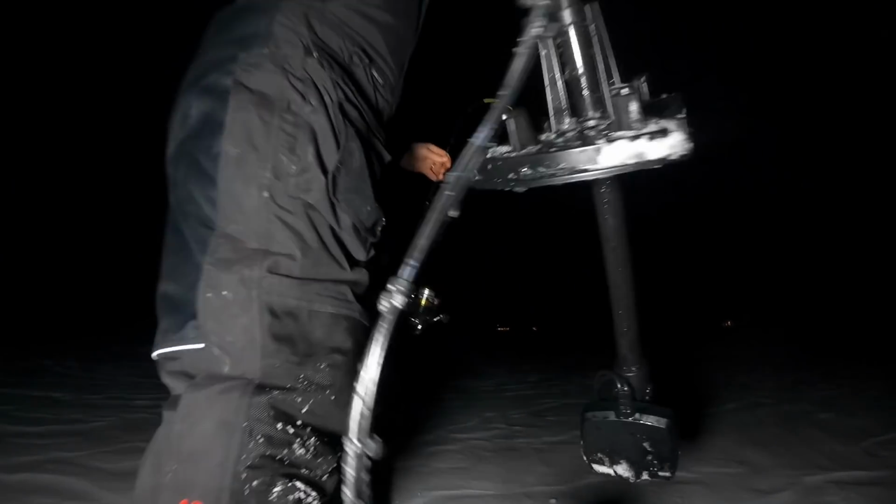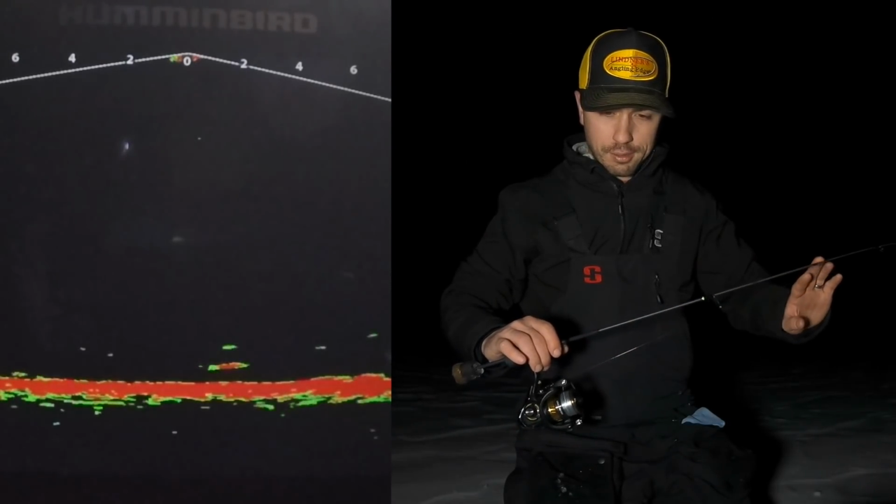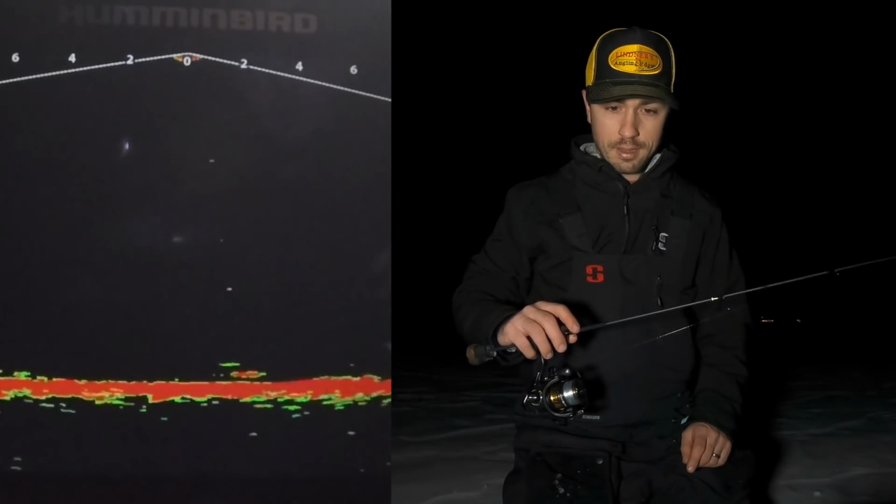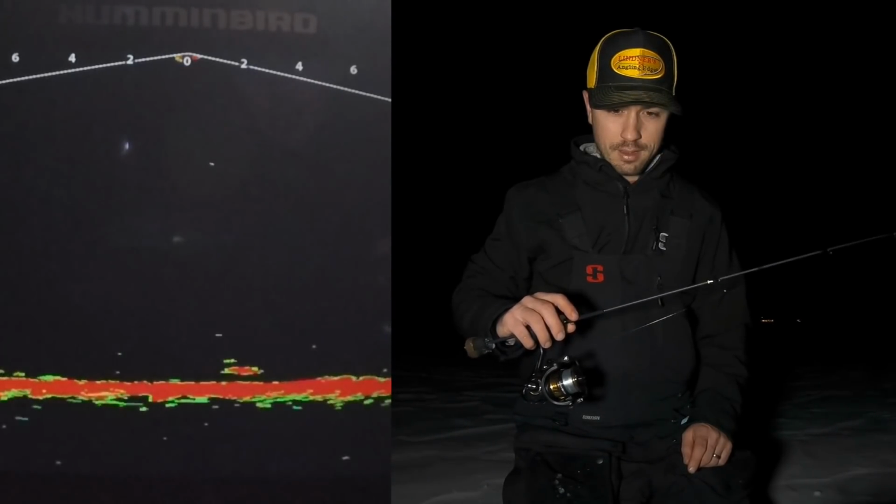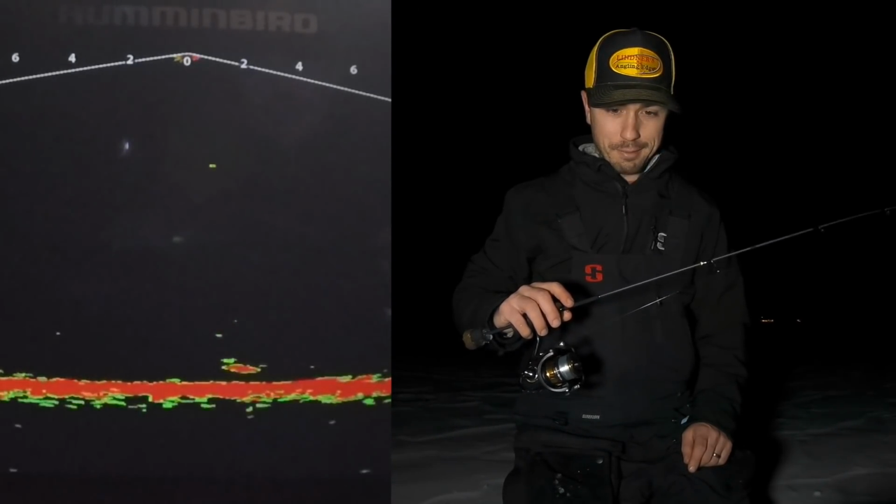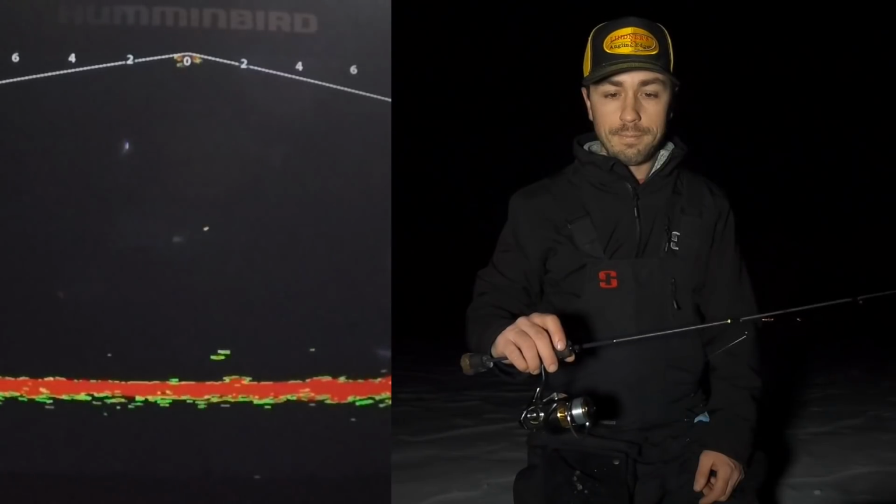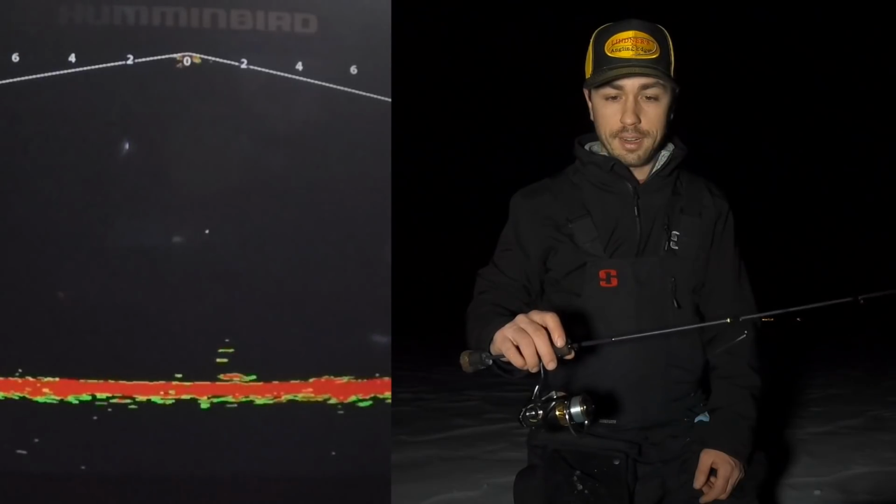So this is just like my go-to panfish setup. It's a 32-inch rod. It's got a really fast action. He just turned around. I think he really wants to bite. Or he's at least considering it. This fish is still hanging out here.